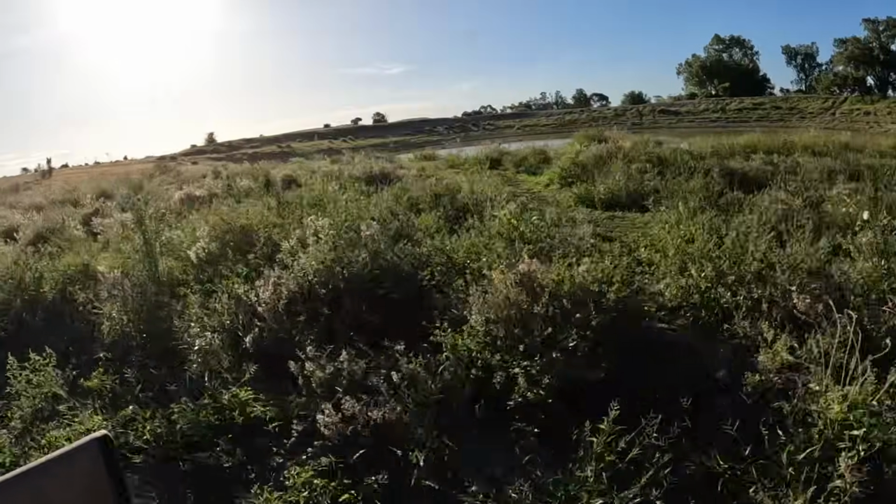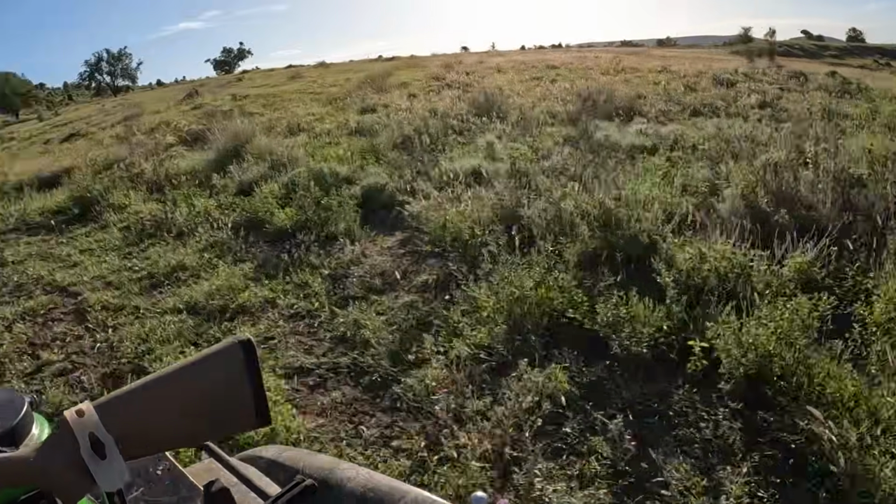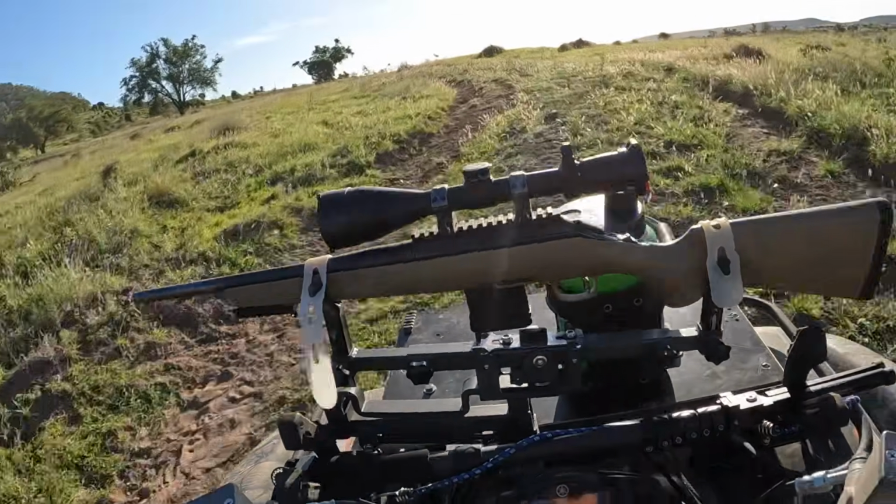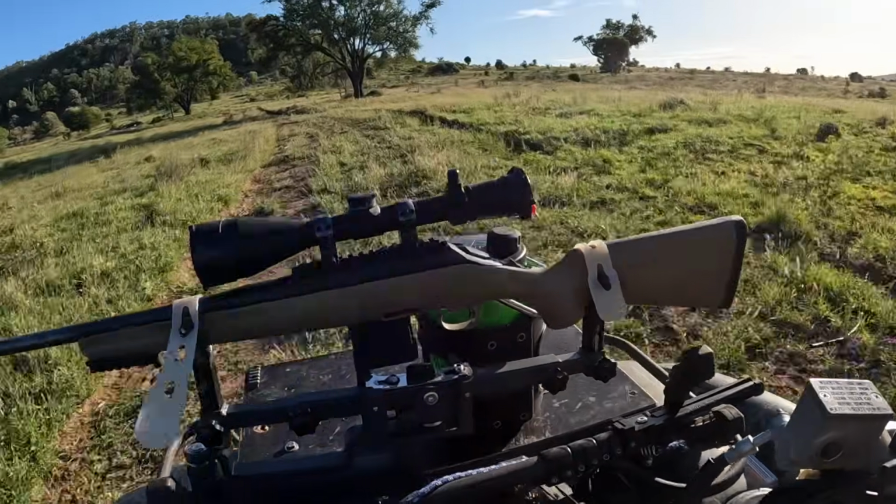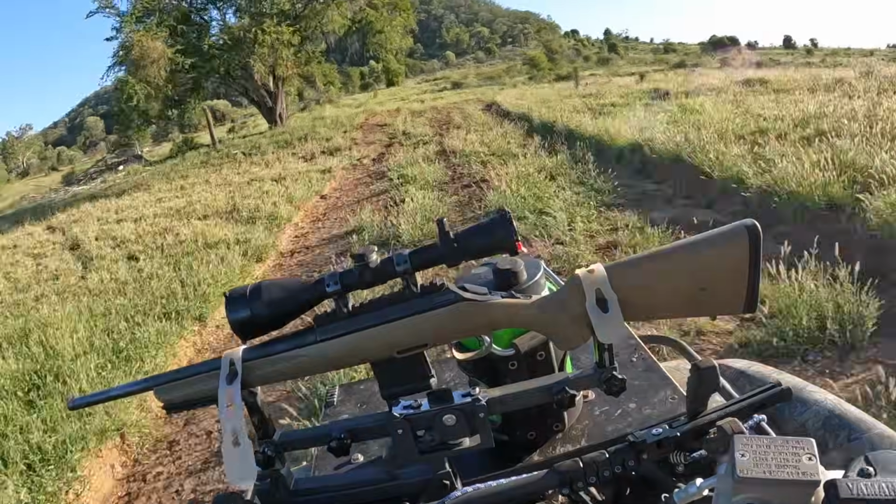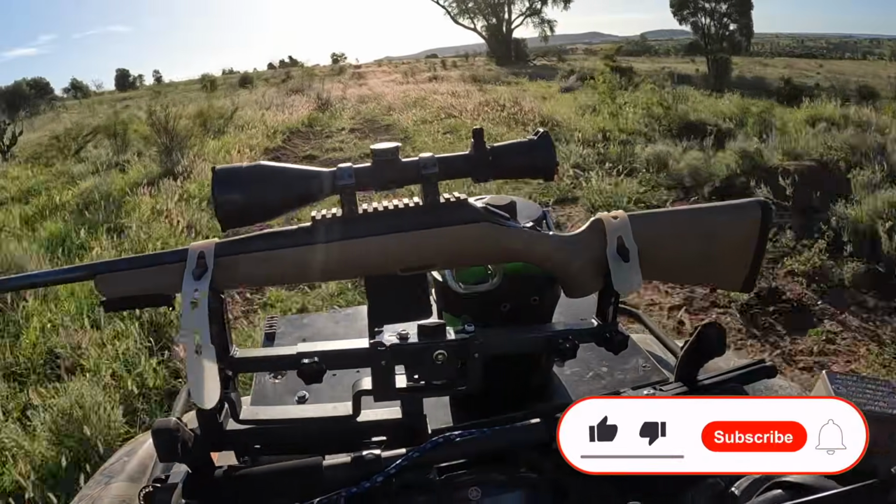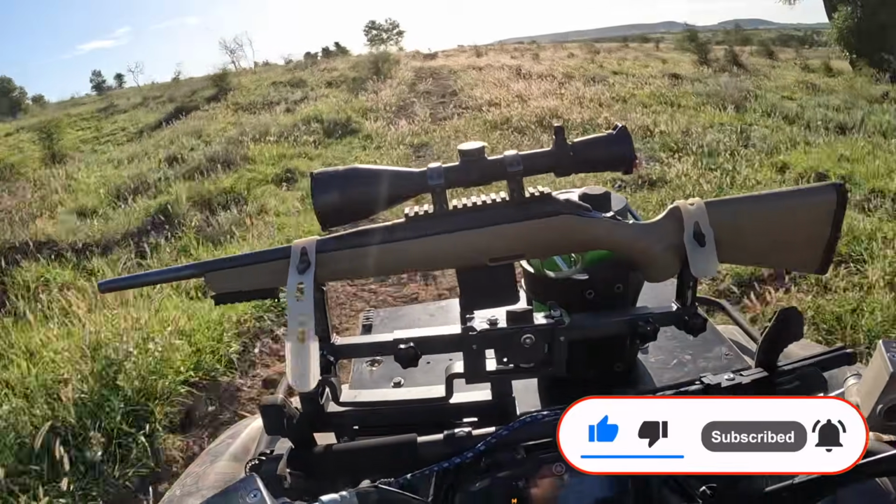Been down into the dam here for a while already this afternoon. So with these other arms I put on, it's keeping my rifle fairly well upright, even though I go through the rough stuff. The mount's probably not really designed for hard riding through a lot of rough country, but I'll certainly test it out. So far so good.